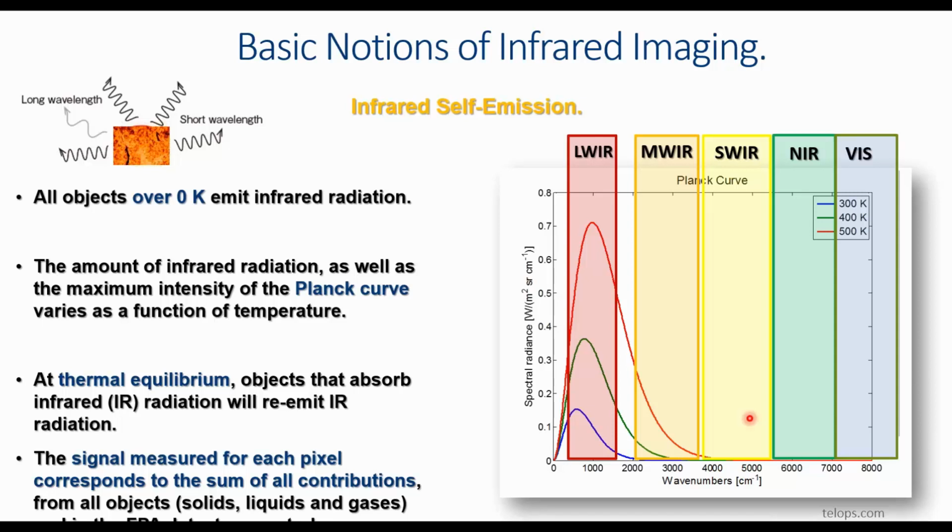Normally at thermal equilibrium, objects will absorb infrared radiation and remit that infrared radiation, and that self-emission is what the infrared camera sensor collects for infrared imaging.